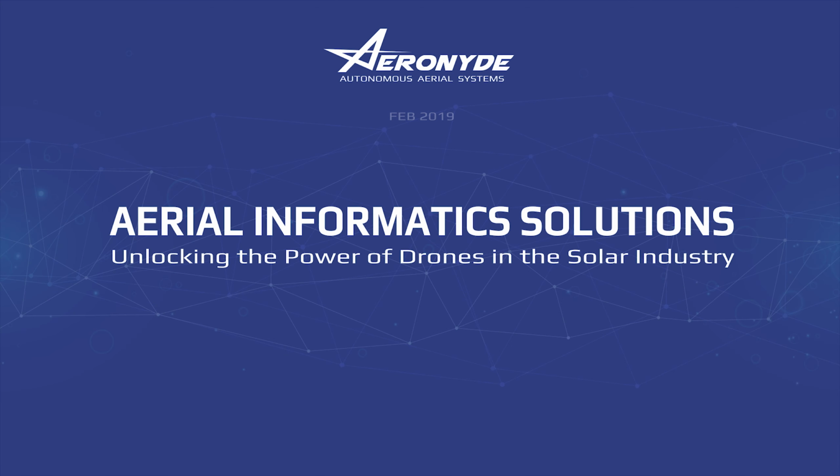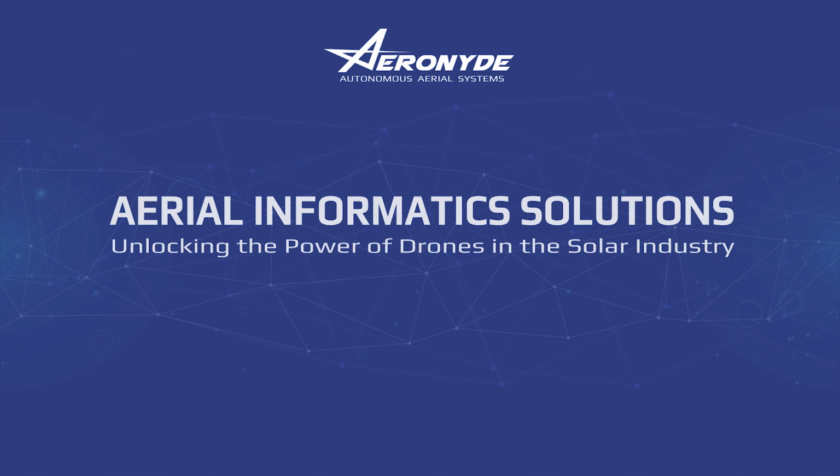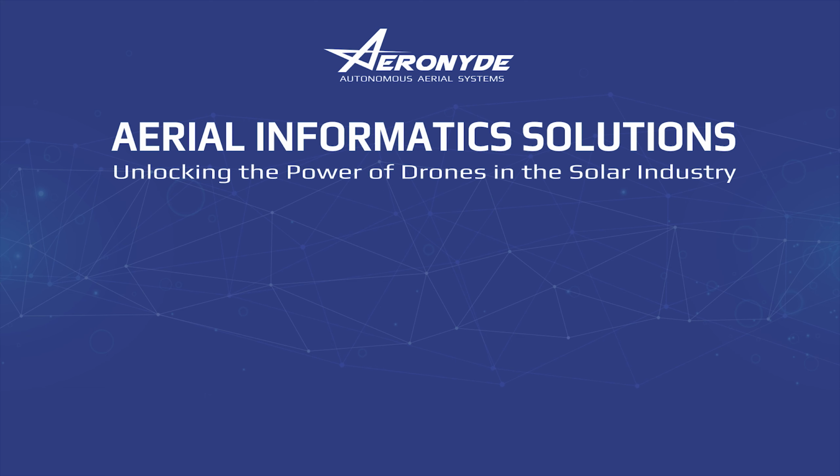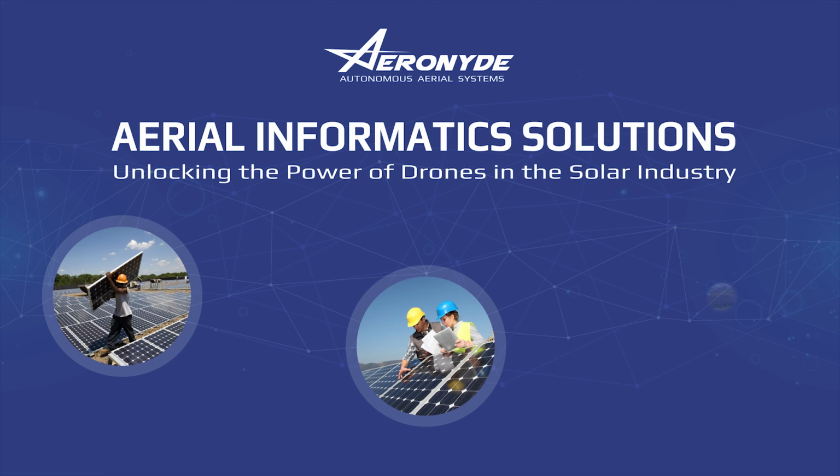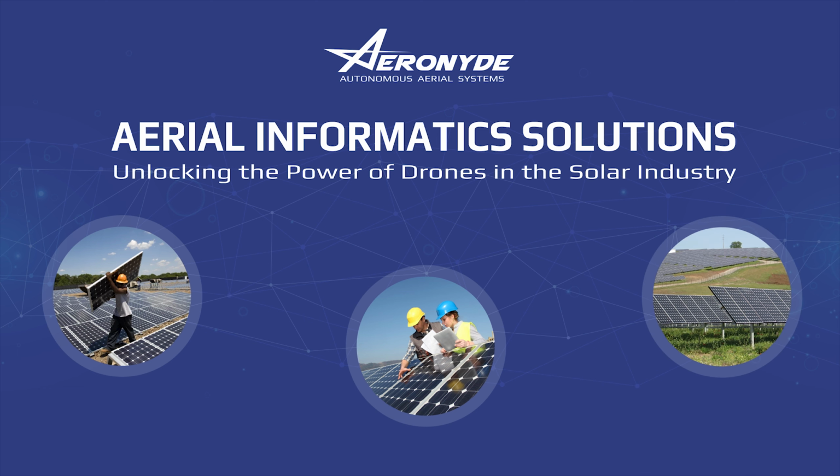In the booming solar industry, efficiency is crucial to your company's success. Whether you install solar panels, inspect and repair large arrays, or survey land for solar farm prospecting, drone photos, maps, and 3D models can improve productivity and accelerate design cycles.